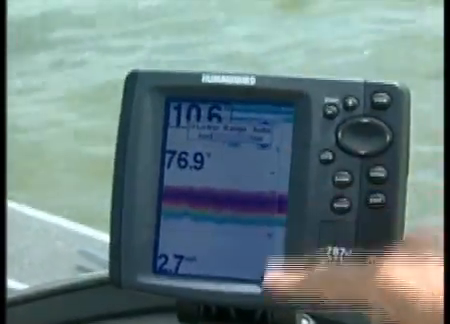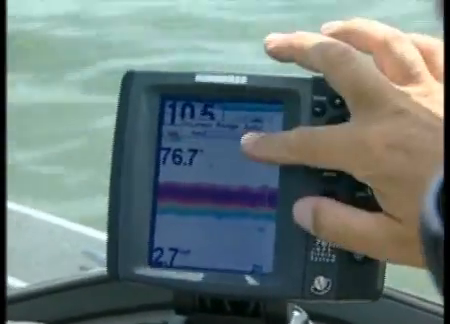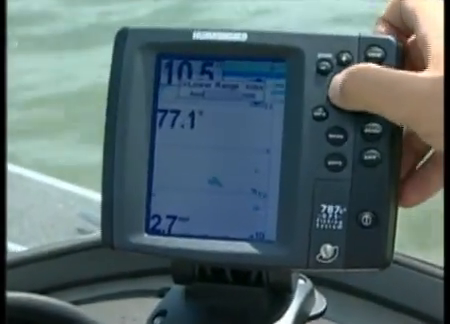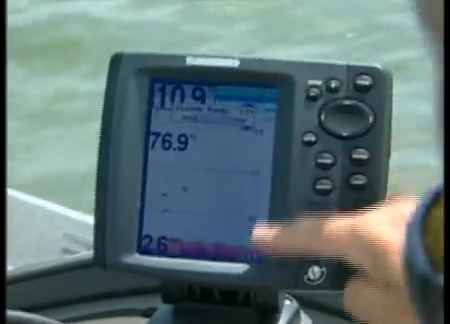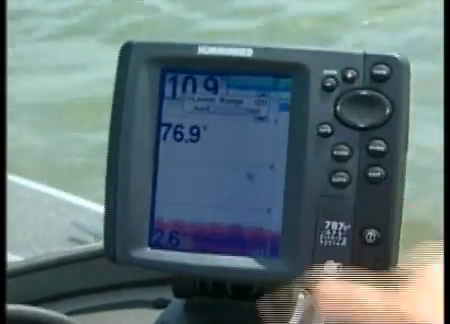Now remember, if we go back to automatic, if we go back to the auto range here, you see we've got a lot of wasted space here. A lot of wasted space. Go to the lower range setting, just scale a little bit right. And you're going to have a really good picture from surface to the bottom.